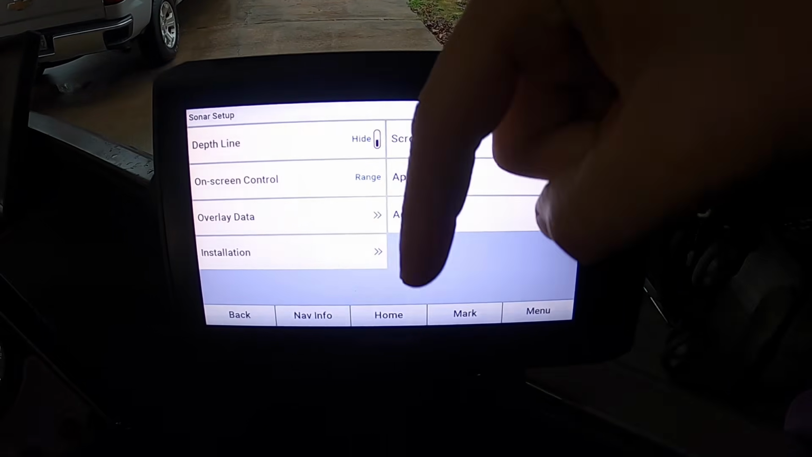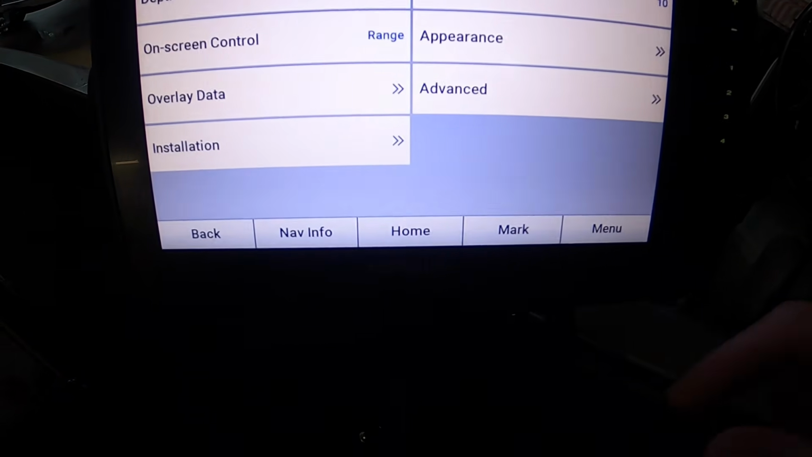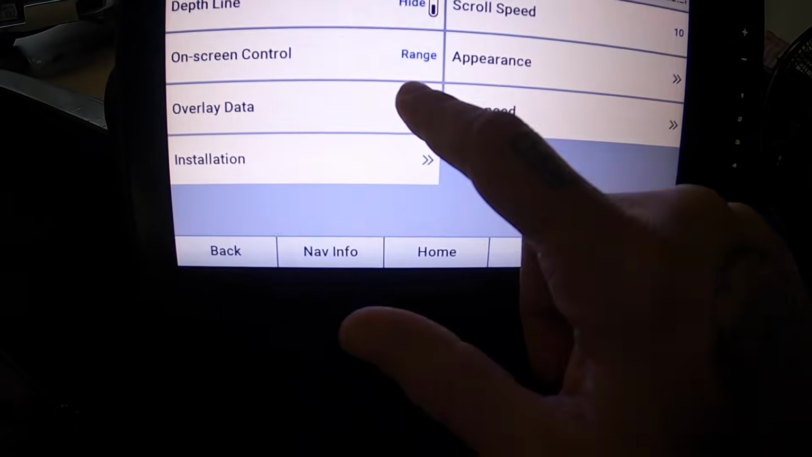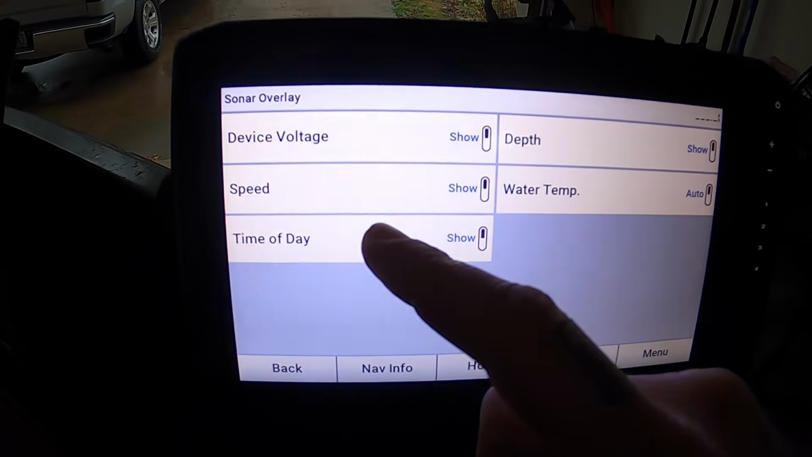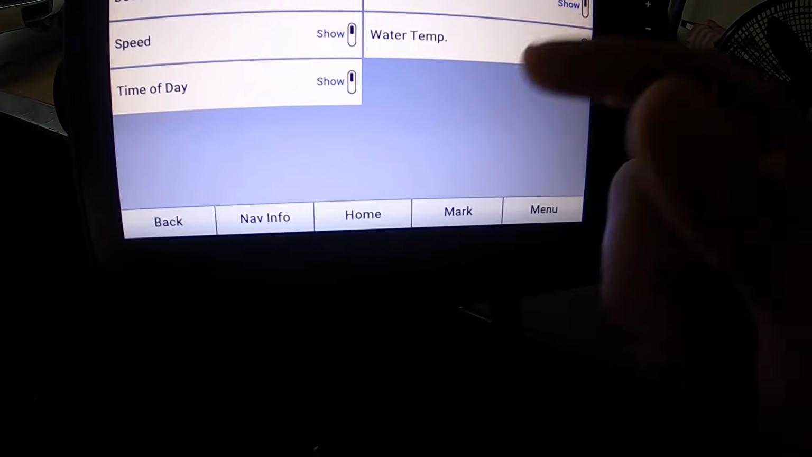Whatever our sonar is shooting down at and whatever it's receiving, I want to know I'm going right over it. On screen control is my range, overlay data. All I have on there is just the device voltage, speed, time of day, depth, and water temp. That's what I have for my sonar overlay.